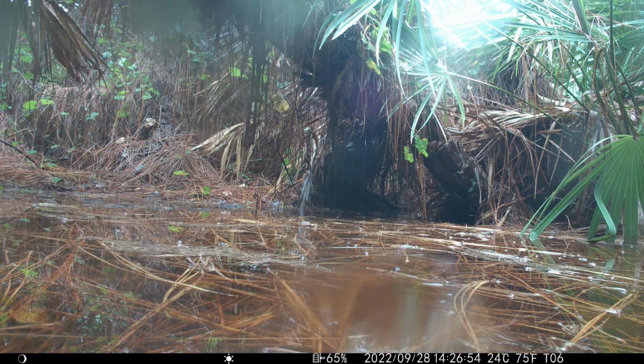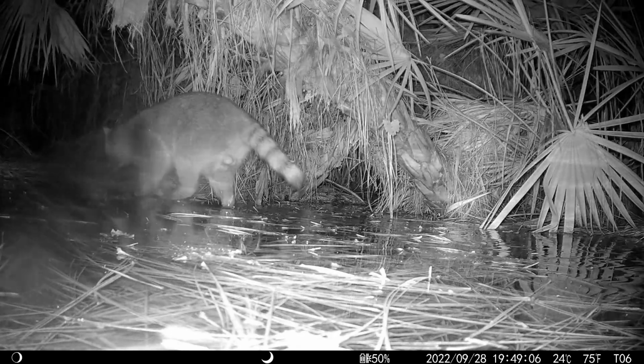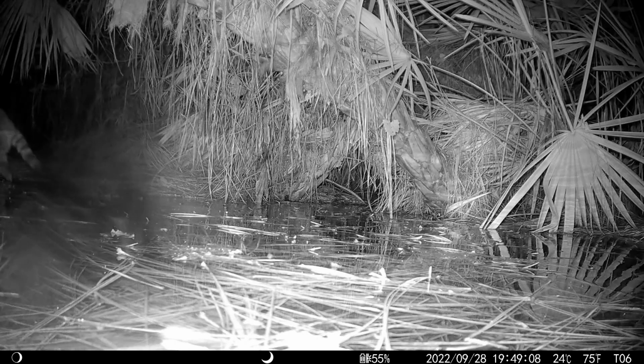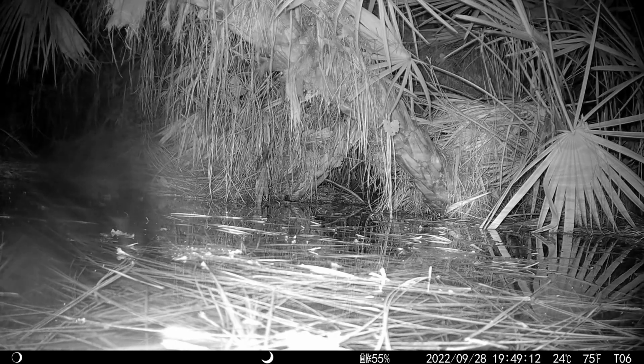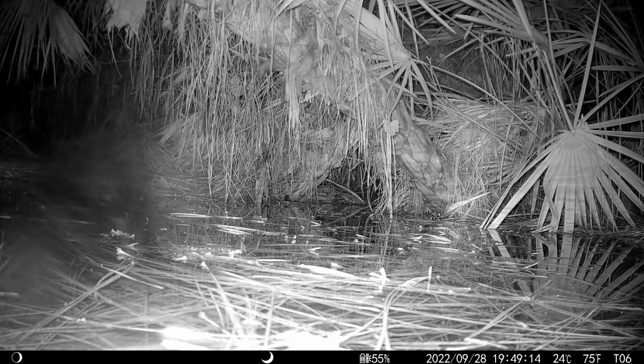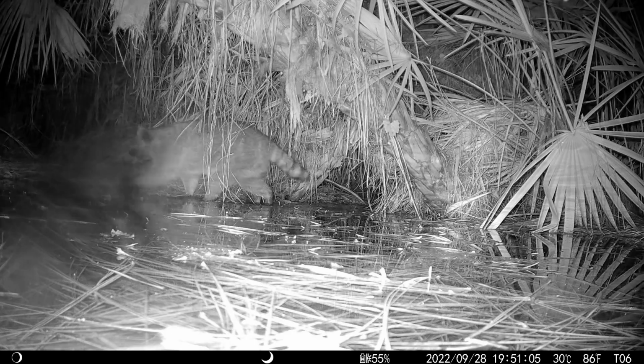What actually happened on September 28th and 29th, the rainfall from the outer edges of Hurricane Ian and the passage of Hurricane Ian, after it weakened, completely flooded the forest back there. It's really a wet, dry forest, so it's typically wet in the summer and dry in the winter, but there are lots of canals and things like that. But in the hurricane season, the whole forest can become flooded. So the camera was literally completely underwater, and then the water gradually receded.